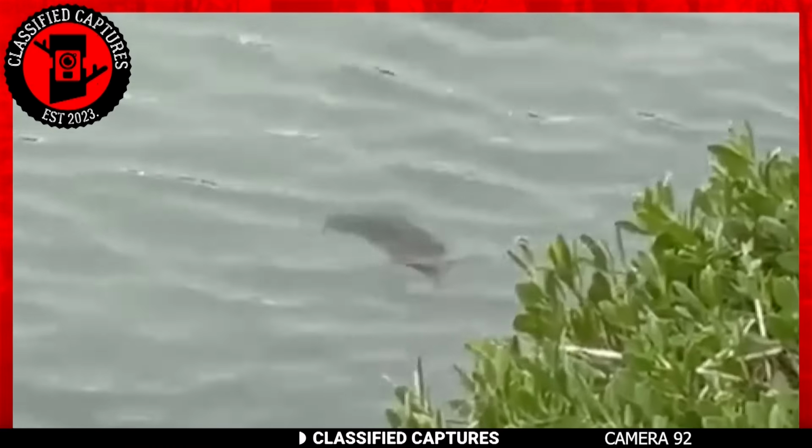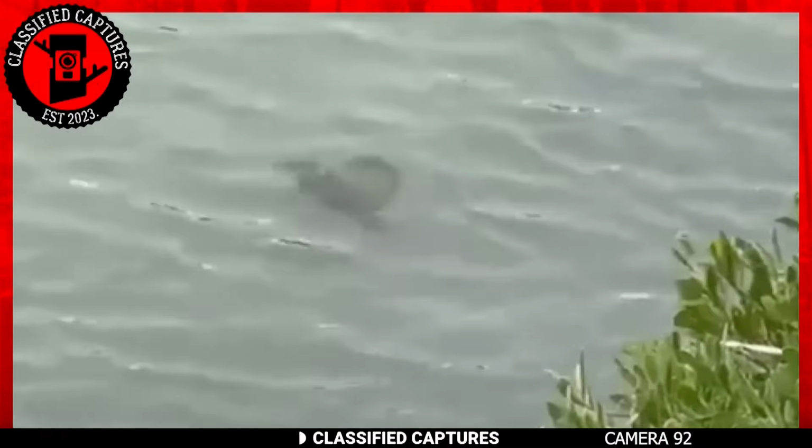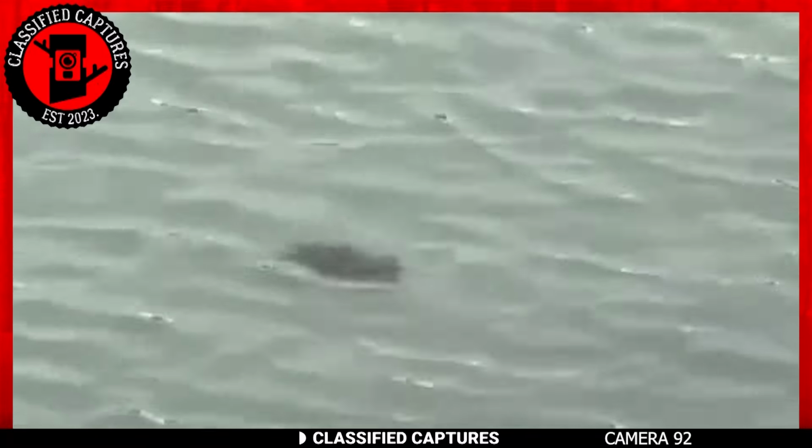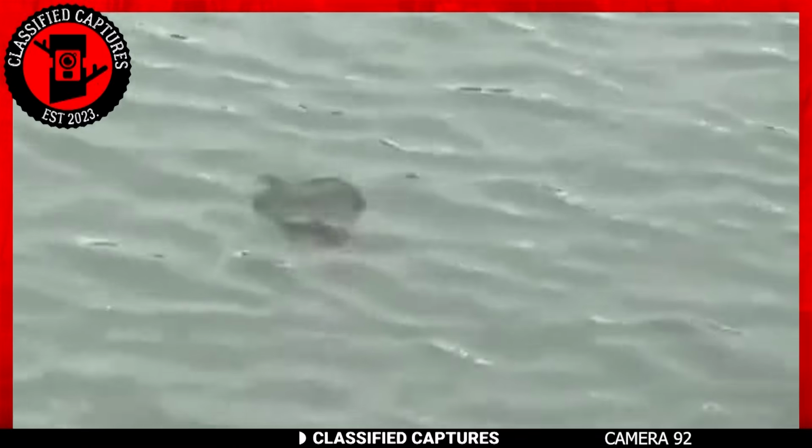Take a moment to appreciate the sheer elegance with which this sea slug glides through its underwater realm. It's a vivid reminder that the natural world is a treasure trove of wonders, where even the seemingly ordinary can reveal moments of extraordinary beauty.